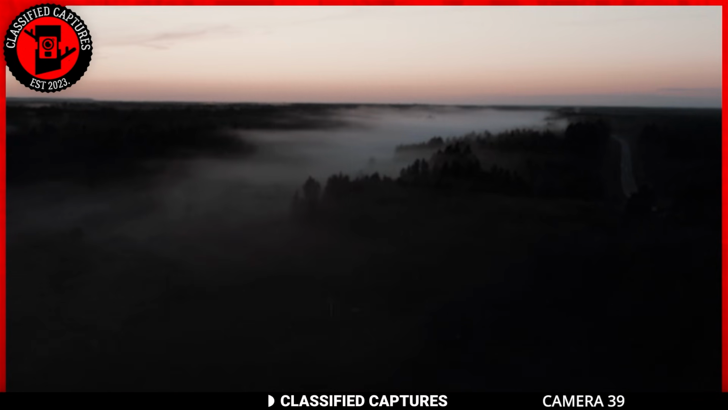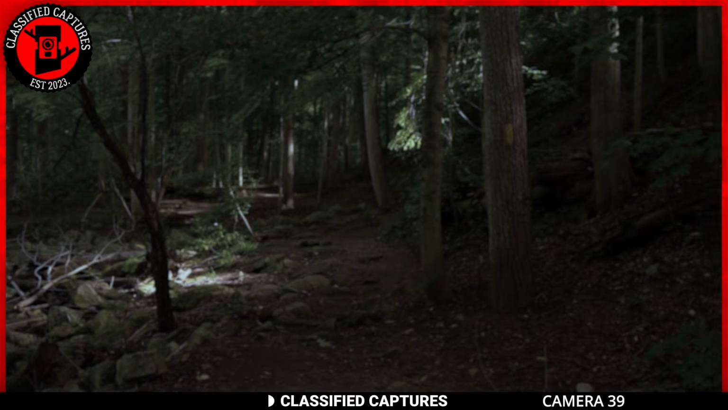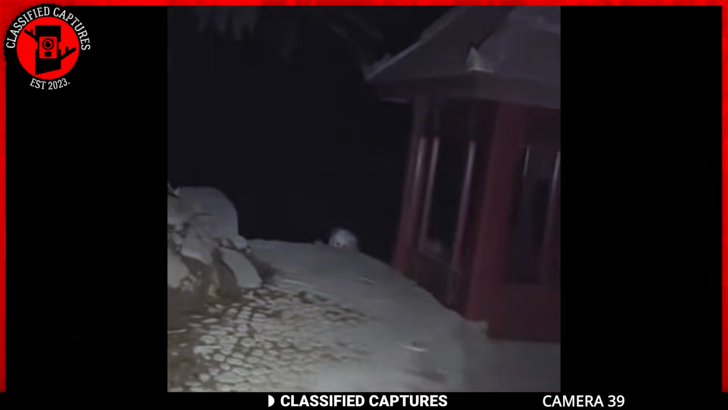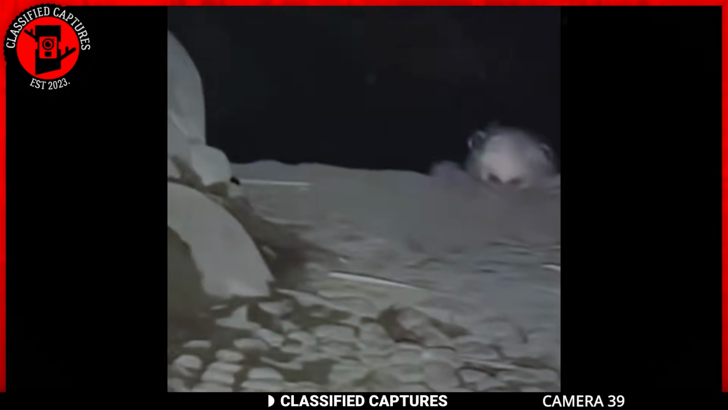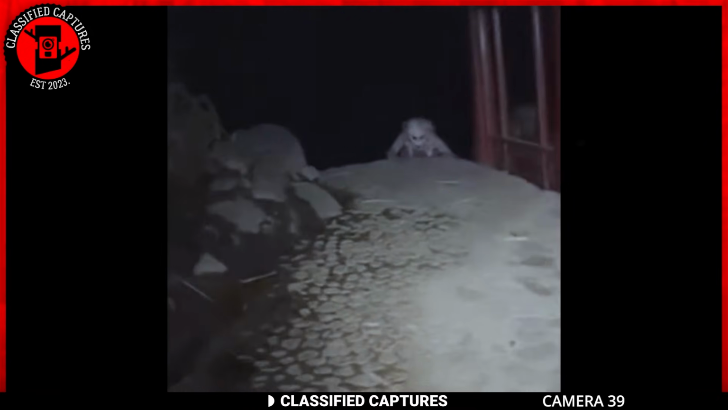The forest is a place of natural beauty and is home to a wide variety of flora and fauna. However, in recent times, people have reported seeing unusual and mysterious creatures lurking in the woods. These sightings make you question the existence of paranormal entities and even extraterrestrial life in our forests. Take this footage, for instance.